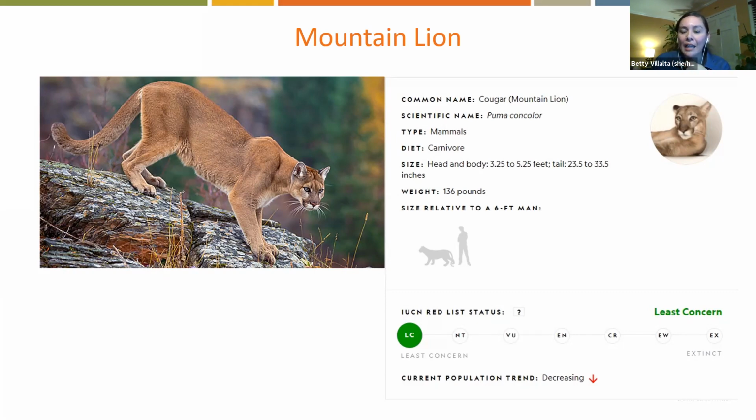They're generally tan, but can range in color depending on where they're located, so gray to brown, and then they have a lighter underside. Their ears and tails are tipped with black. When they're babies, the cubs have little spots all over them, kind of camouflage spots that help them blend in when they're younger, and they fade as they mature and get older.